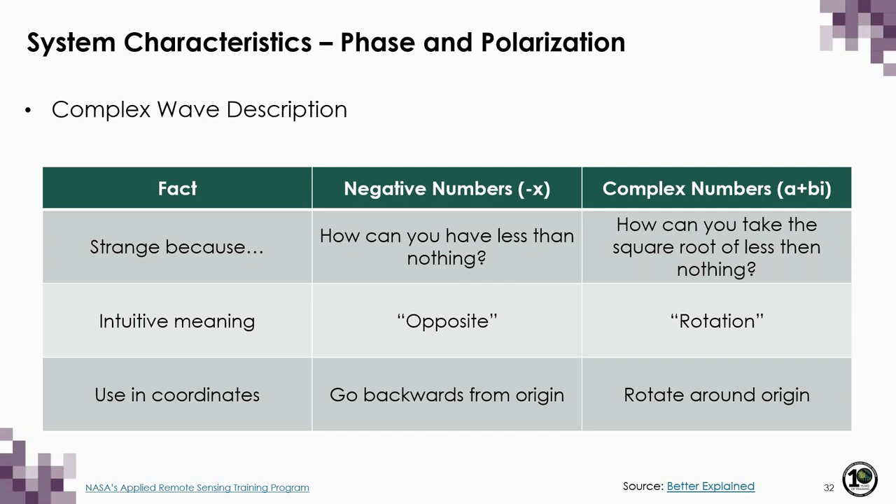For both, though, there are intuitive meanings. For negative numbers, you can consider that they mean the opposite, and for complex numbers, the intuitive meaning is rotation. If we think about their use in coordinate systems, negative numbers are used to move backward from the origin, and complex numbers can be used to effectively rotate about the origin.